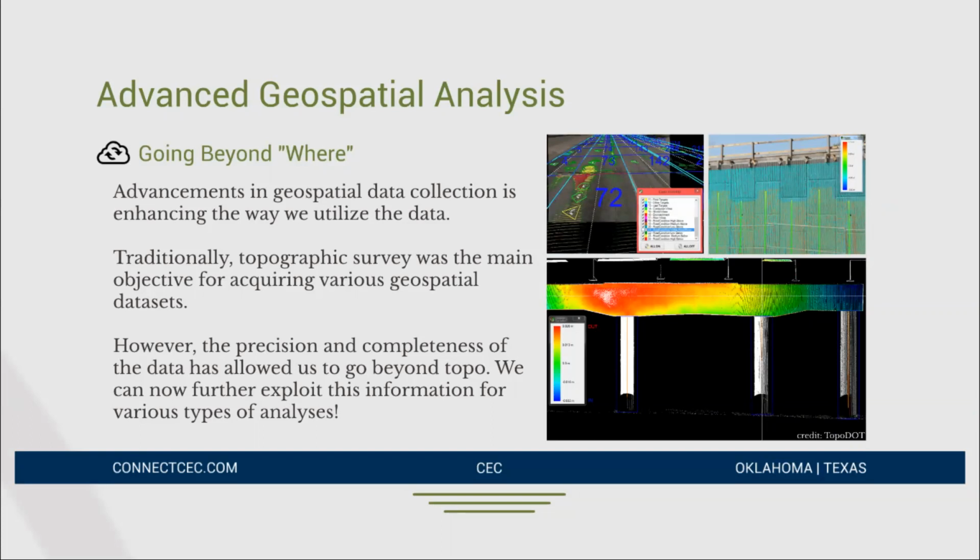So there has to be a connector between LiDAR data collection and information management, right? So GIS or modeling in a CAD environment, there has to be a connector there.